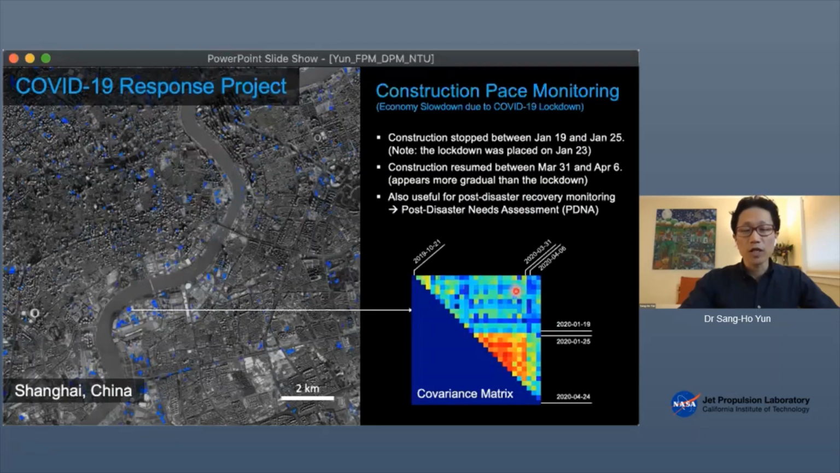It's a pairwise quantity. So here, the x-axis and y-axis are chronologically ordered and represent time. And wherever you see i, j, that's the coherence of time i and time j. That's how you read it. And in this case, when you see this clear boundary here, something happened.